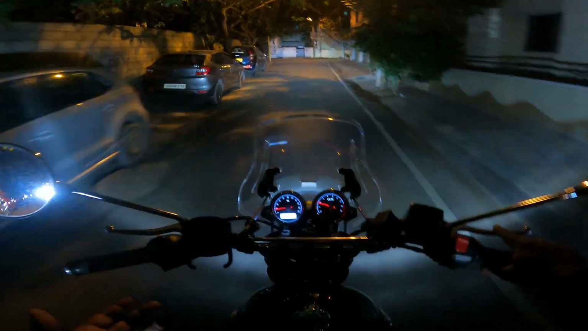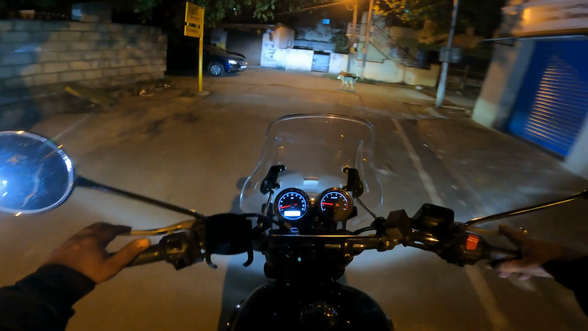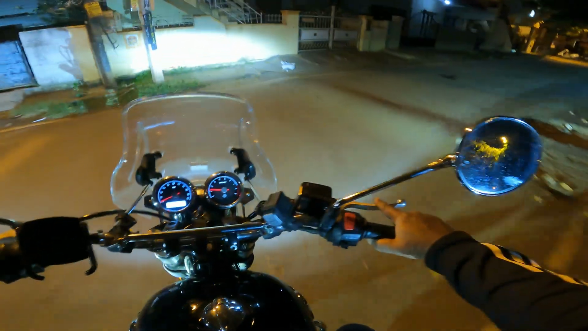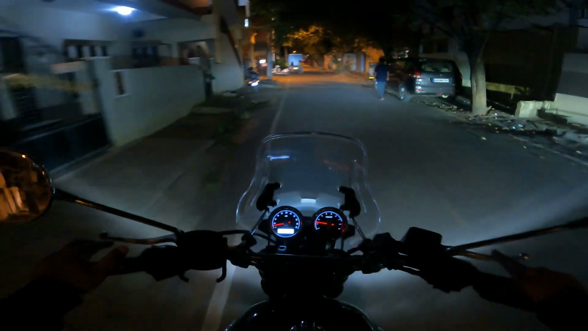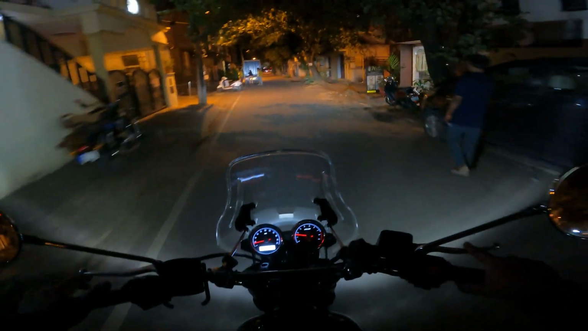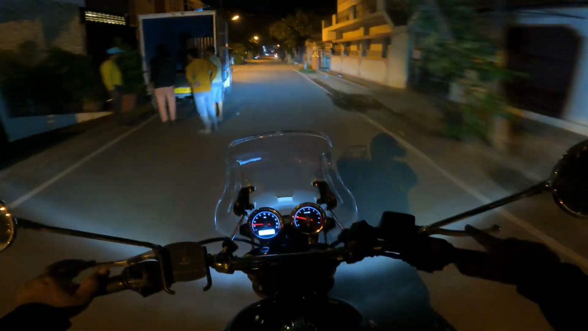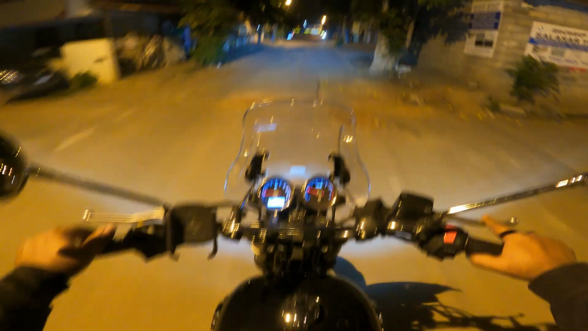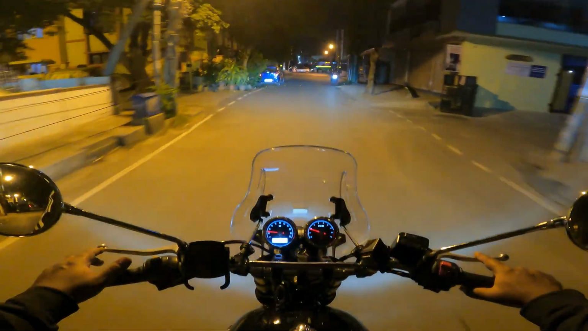I don't really push this bike hard because of the electrical problems, this specific electrical problem that I faced, and I've also heard of a lot of people facing some really insane electrical issues. A regular complaint is of the rectifier malfunctioning or just conking off.